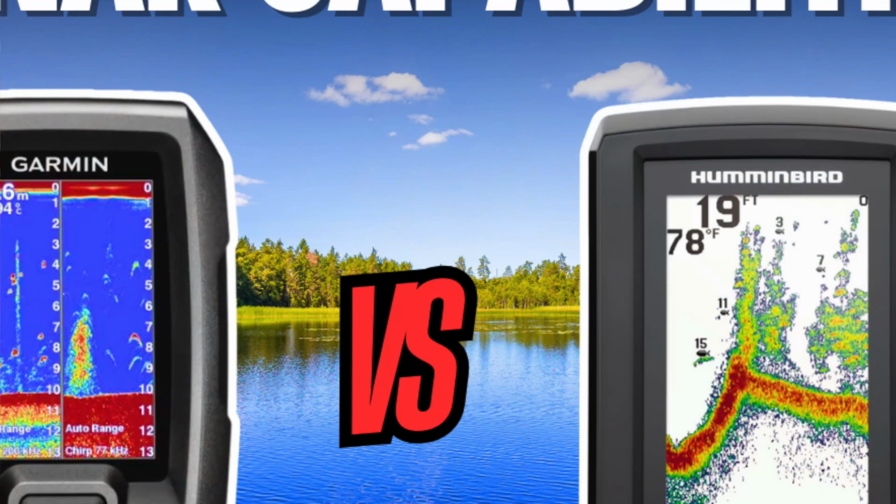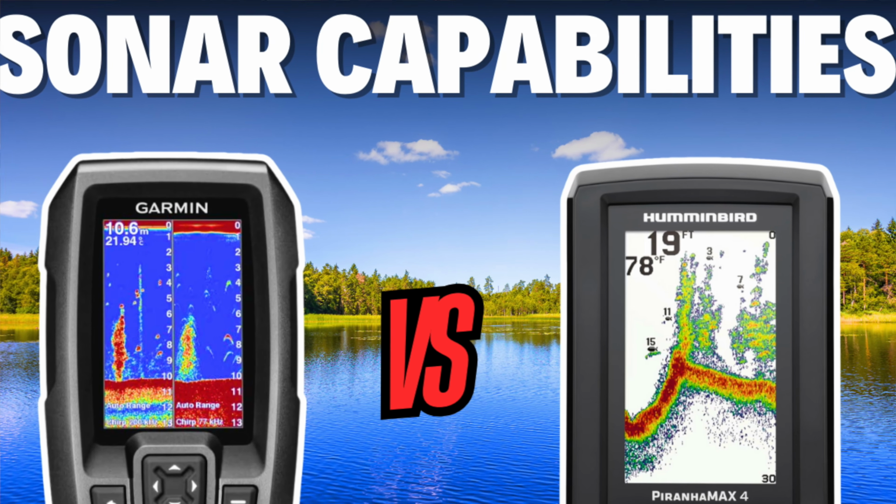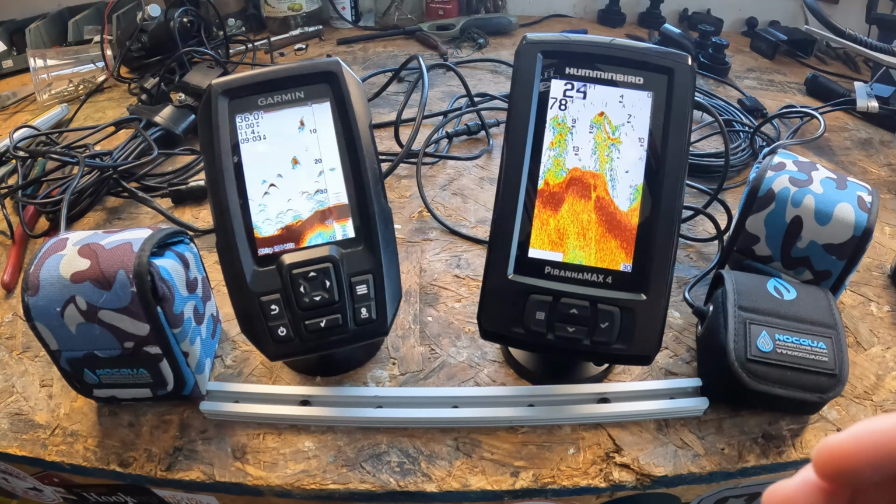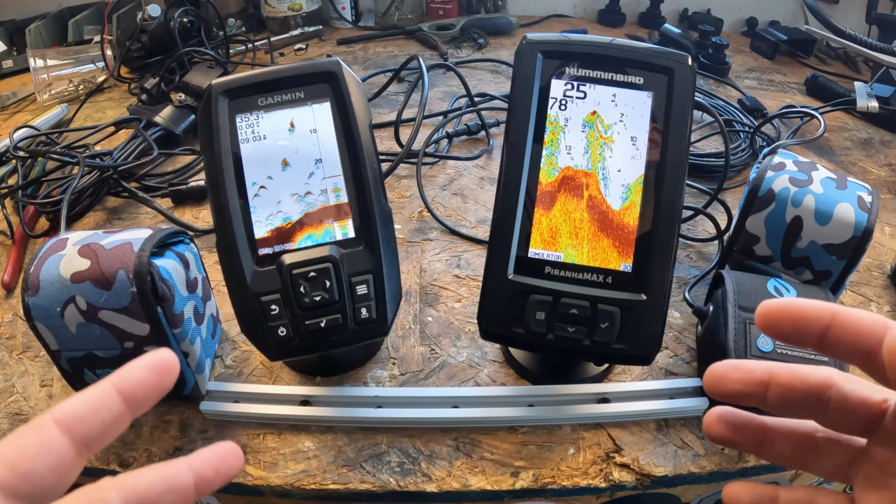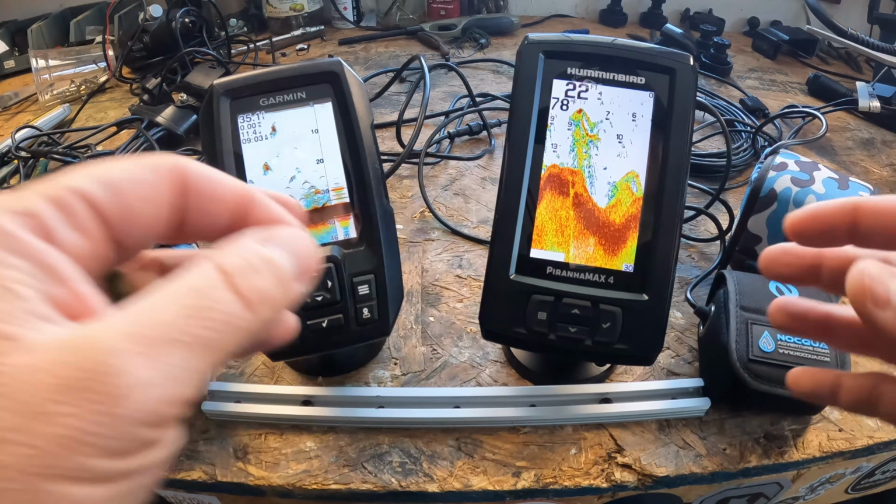So now let's break down the sonar, right? The meat and potatoes of these two units. And when we're talking about sonar, we're talking about how these units see underwater, right? Your beam width, your detail, how clearly they separate fish from anything else that is down there.